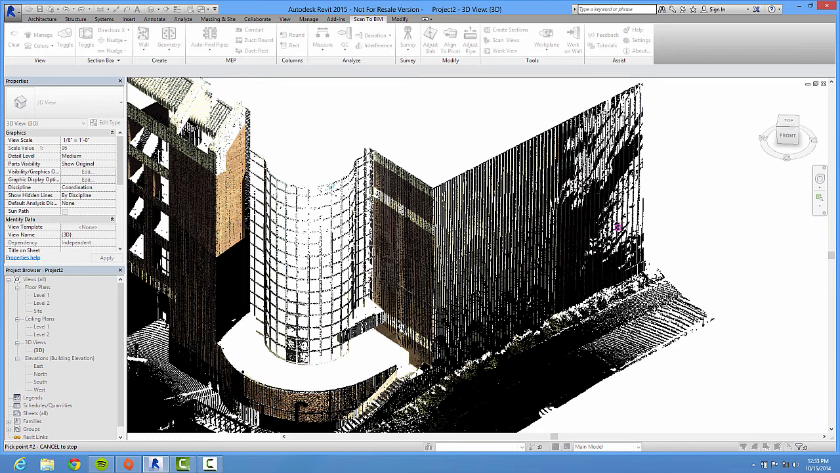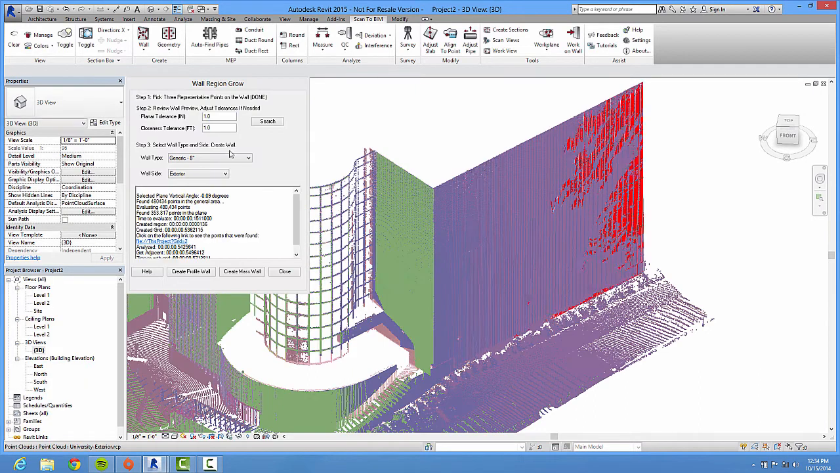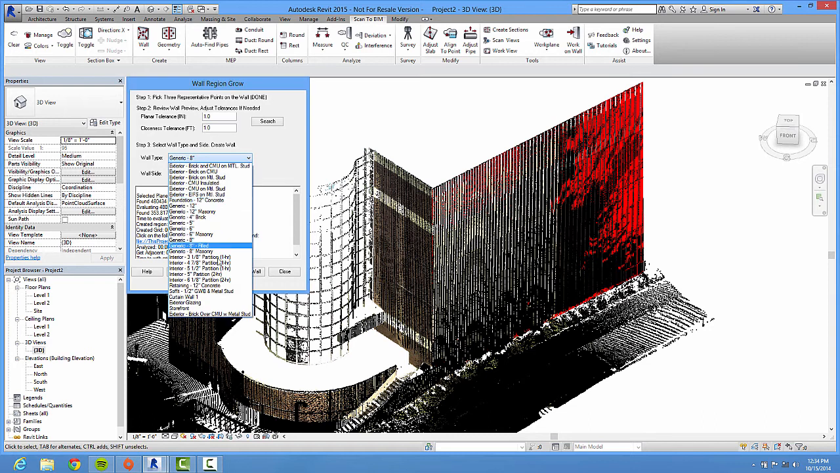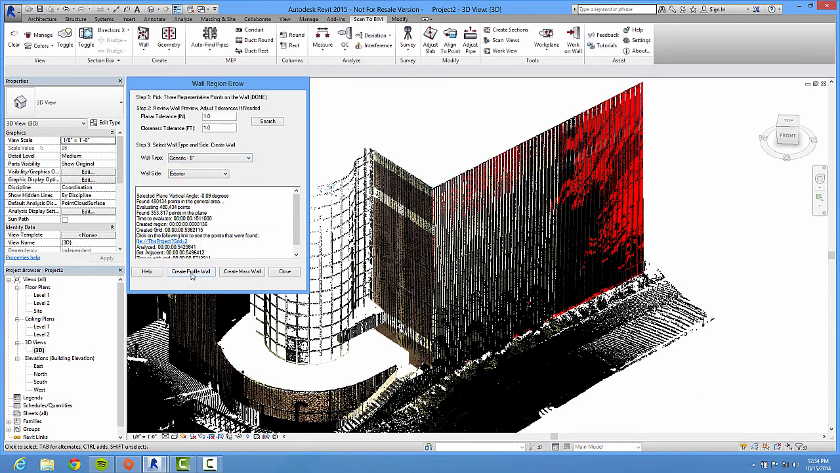I pick a couple of points on that face, and it says it found it. It asks how much tolerance I want and what type of wall it is. The nice thing is here are my Revit walls that I have already made for me. I'm going to say I want a generic wall, and I have two choices: create a profile wall or create a mass wall.